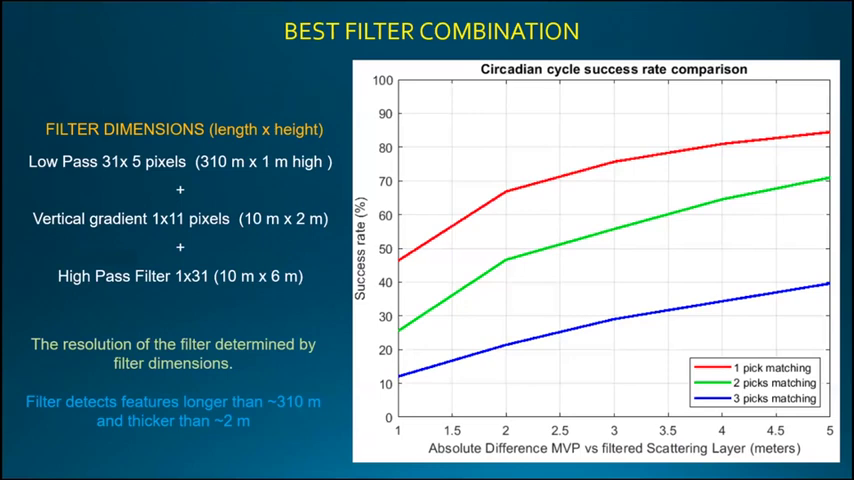So in this graph, we can see how successful our best filter combination is. This blue line corresponds to how often we have 3 peaks matching the thermocline within an interval of confidence. In this case, only 12% were matching within less than 1 meter of the real thermocline. This success rate increases as we decrease the number of frequencies that match, but it means that our confidence is reduced.